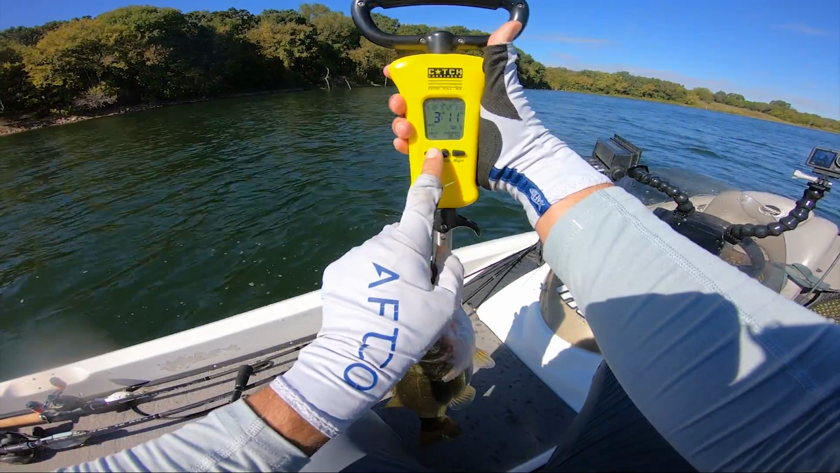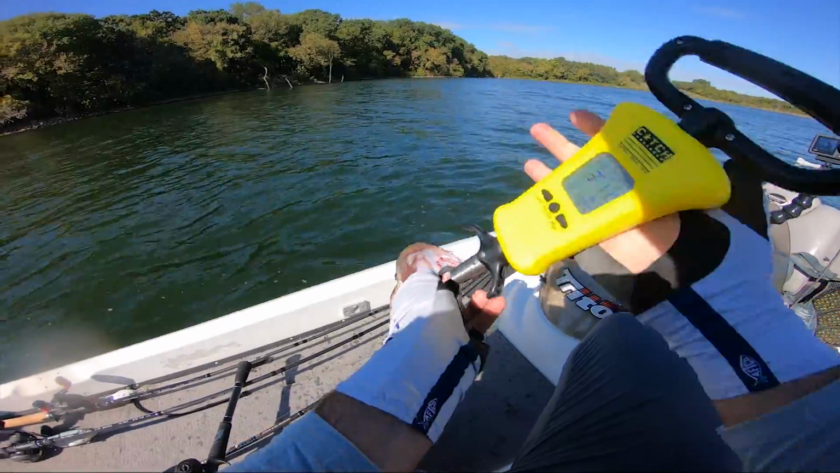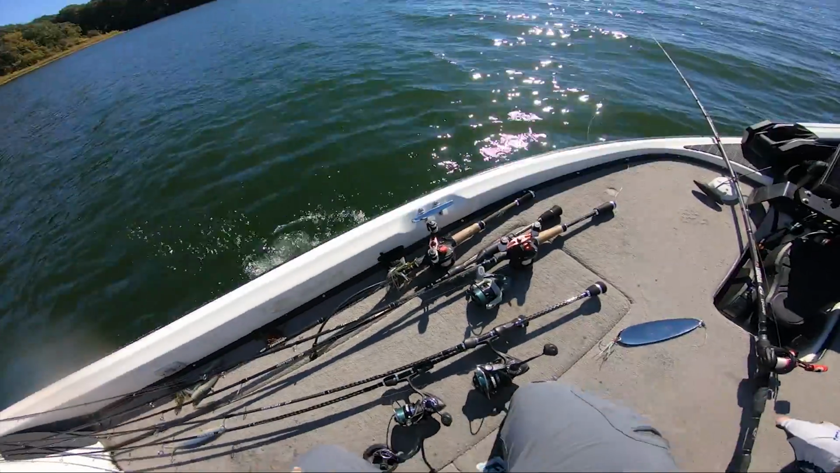3 pounds, 11 ounces. Only gives us a 6 ounce cull, but it's enough to get us to 18 pounds, 14 ounces, still working our way to 20. Beautiful fish, let's get back down there.